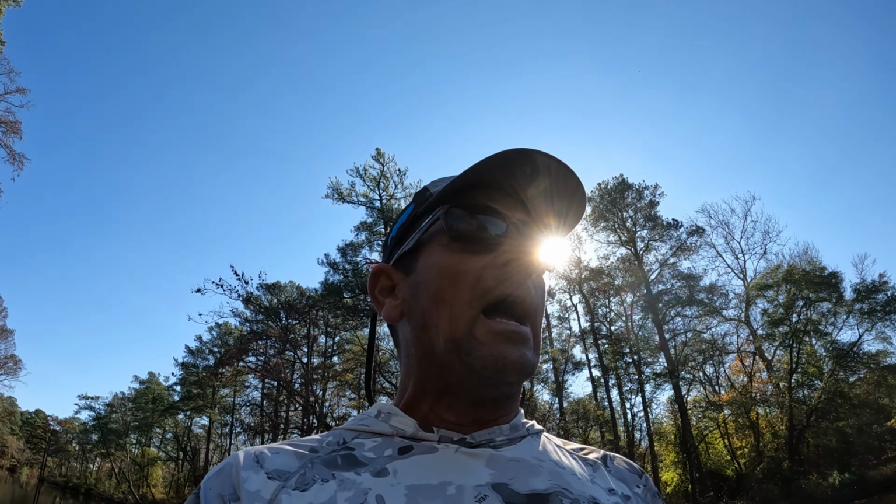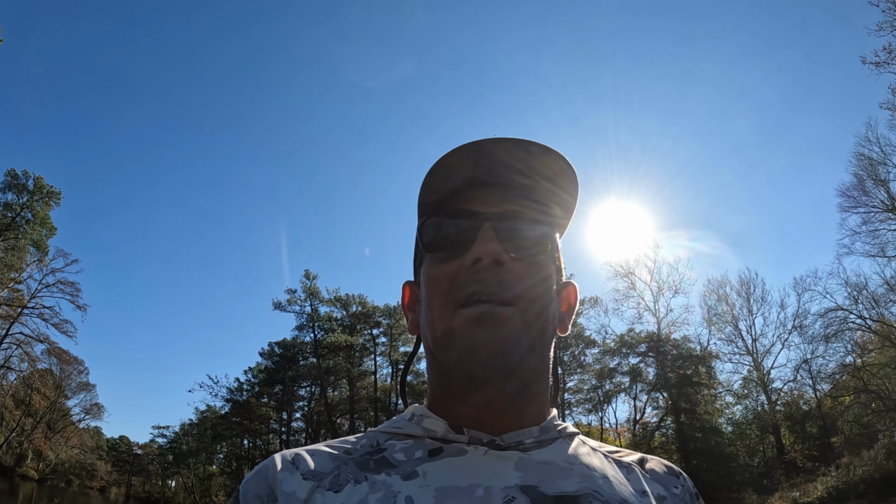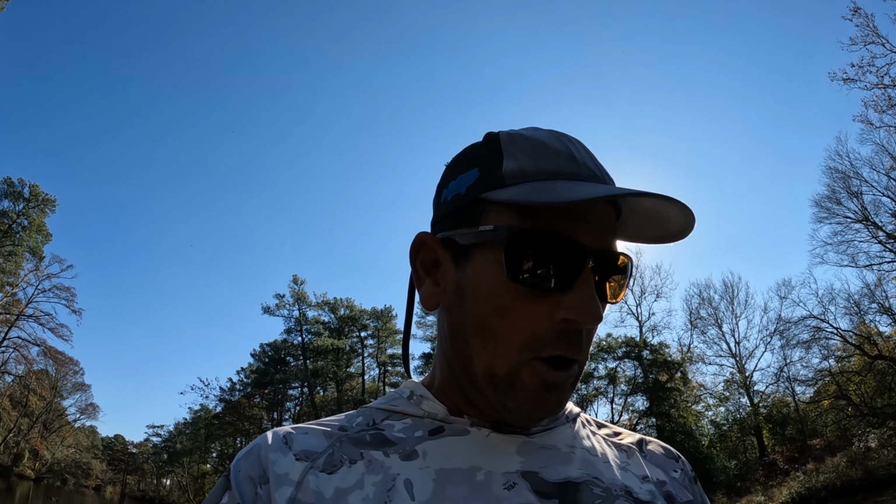So what I do a lot of times with Livescope or Livesight or forward-facing sonar on these rivers is you almost have to ignore the fish, and sometimes I'll put my forward-facing sonar on perspective mode to get a better picture of the logs and the brush piles and things like that I know the bass are actually going to be living around. So this is what we deal with in a tidal river situation.